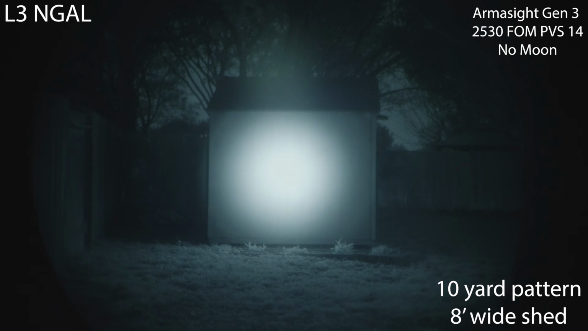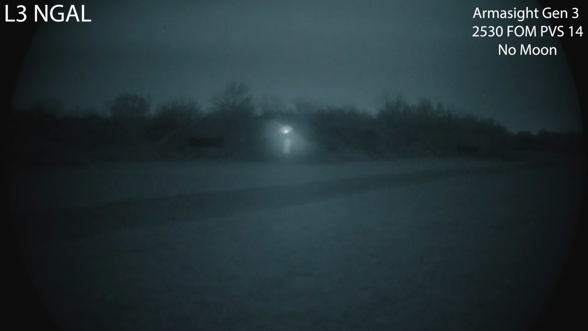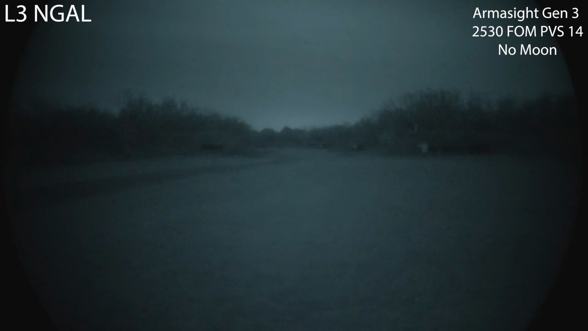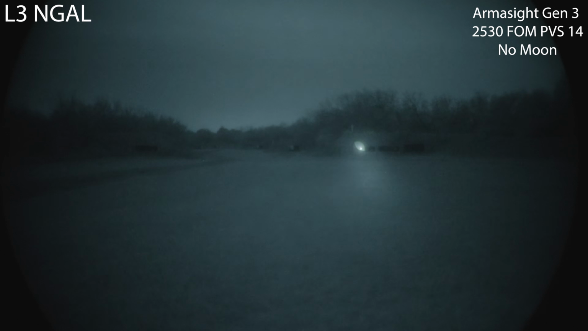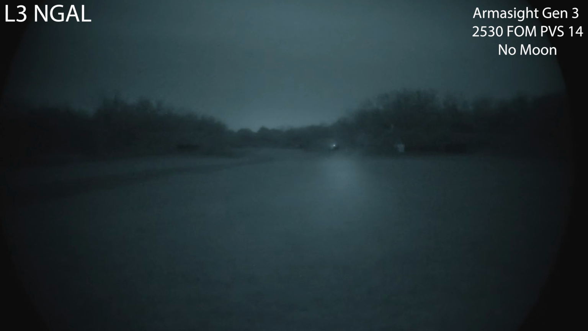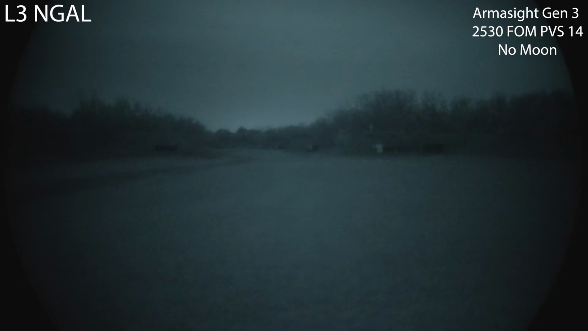Okay, we have the L3 NGAL. This is dual low, and we have the illuminator as wide as possible. There's the 50 yard, pretty well illuminated. I'm going to put the diffuser over the laser, more usable aiming point. Diffuser back off that laser. So decent illumination at that 100 yard, kind of tapers off at the 200 on this low. I'm going to go ahead and diffuse that aiming laser one more time.